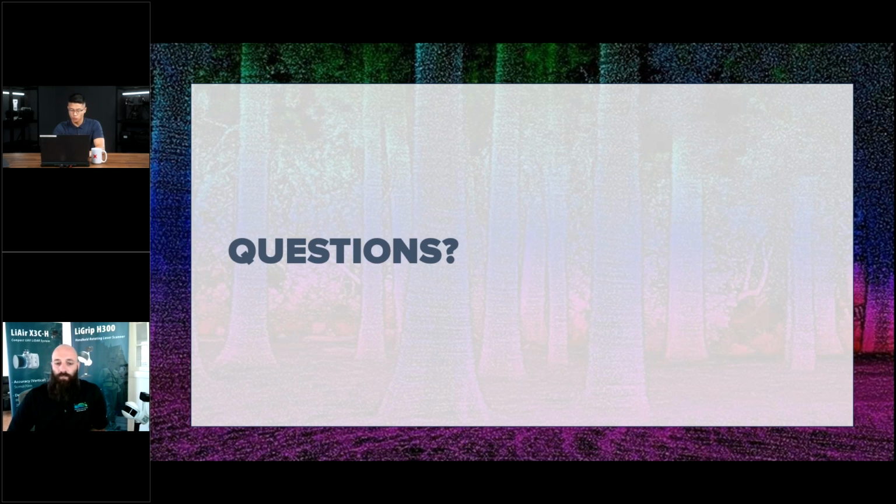Question here: as long as you can produce a point cloud, you can use the forestry module? Correct, as long as you have a scan, either an ALS or a TLS of a forest, you're able to use the forestry module. Exactly, and then the algorithm used would be based purely on whether it was aerially collected or terrestrially collected.